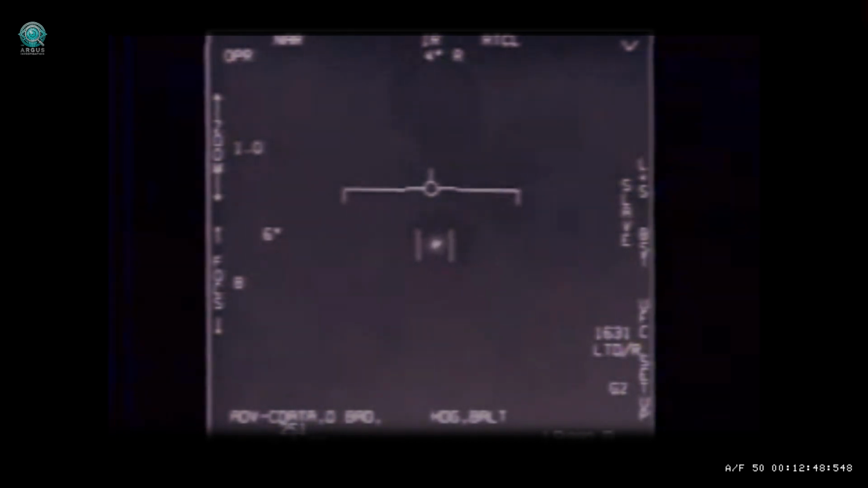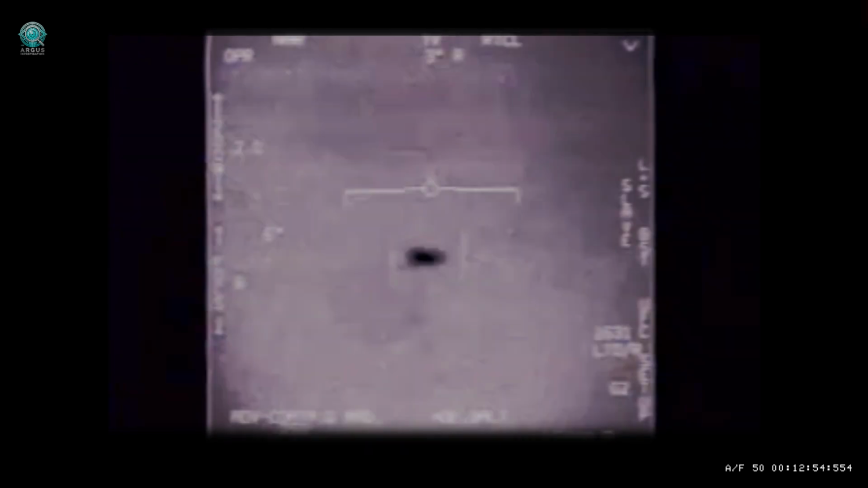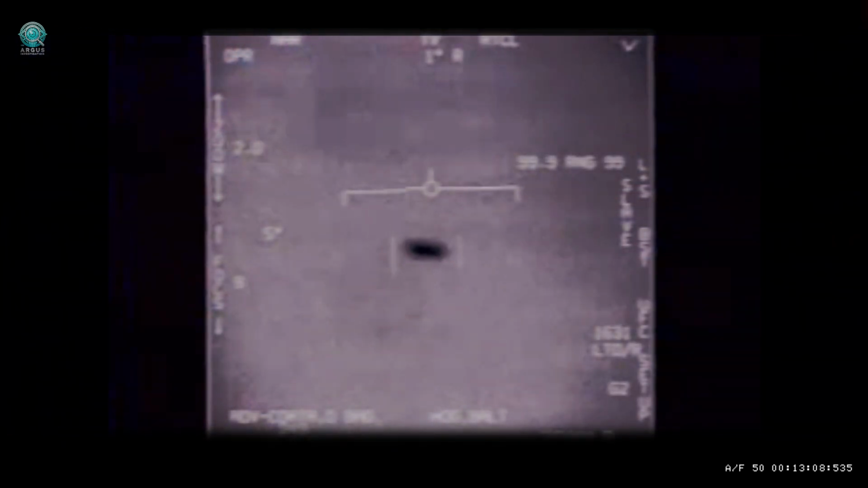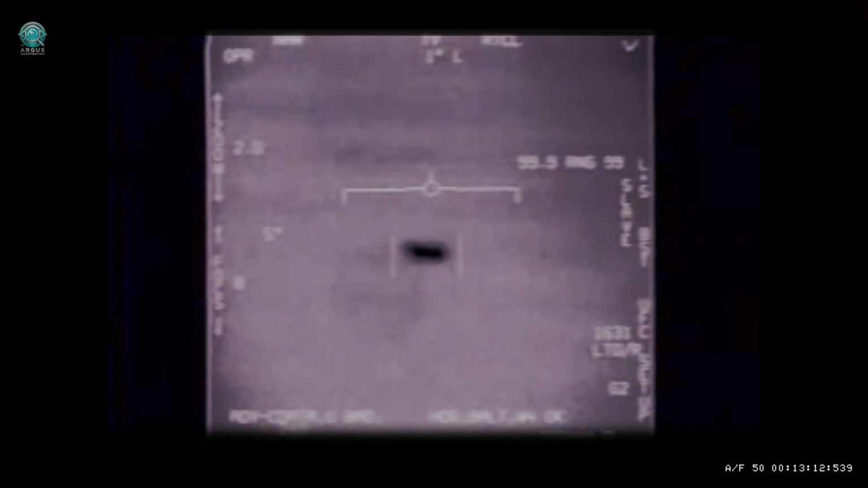The erratic nature of the tic-tac, the airspeed was very telling to me, and then we started seeing what we call jam strobe lines. Strobe lines are vertical lines that show up on your radar that are indications that you're being jammed. And the way that this object was behaving was not indicative of how a civilian or commercial aircraft would fly.